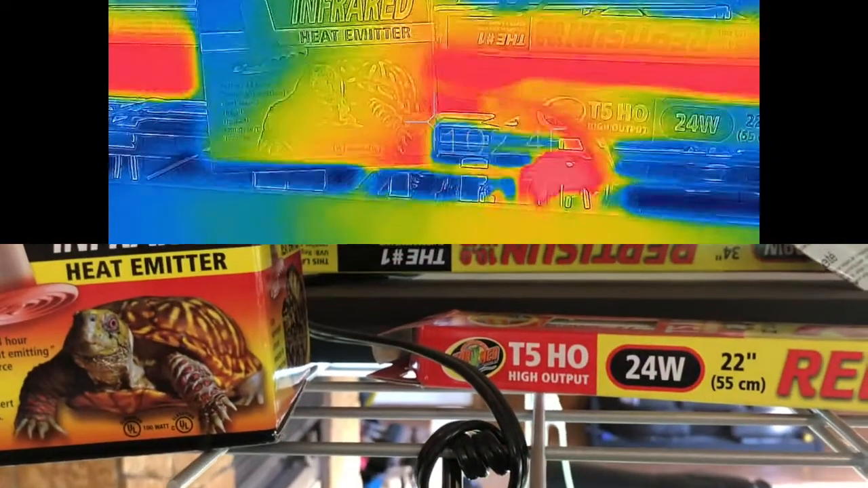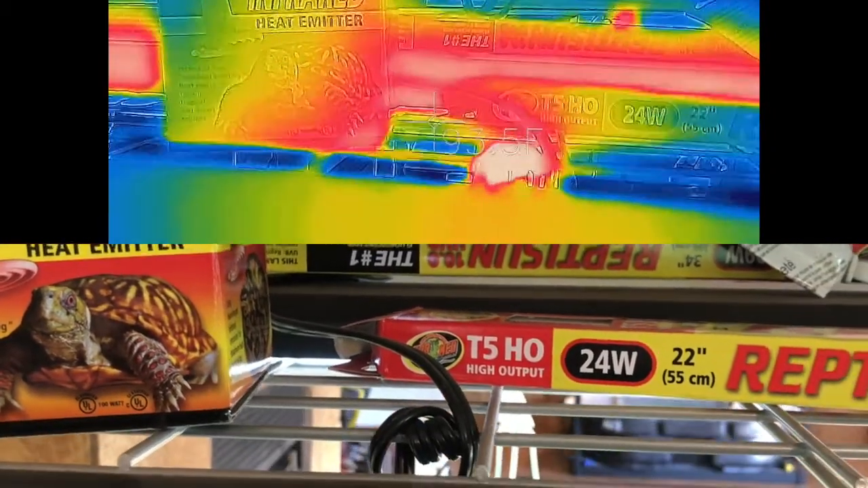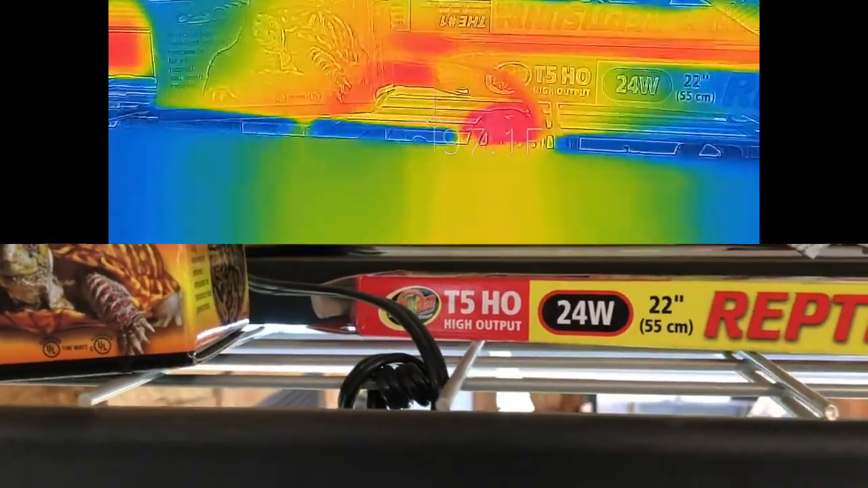Over here, I'm experimenting with a ceramic heat emitter, CHEs they're commonly called. This is a 100 watt unit, which is very similar in wattage to the light bulb right next door and on either side of her. So we're going to see how effective it is.